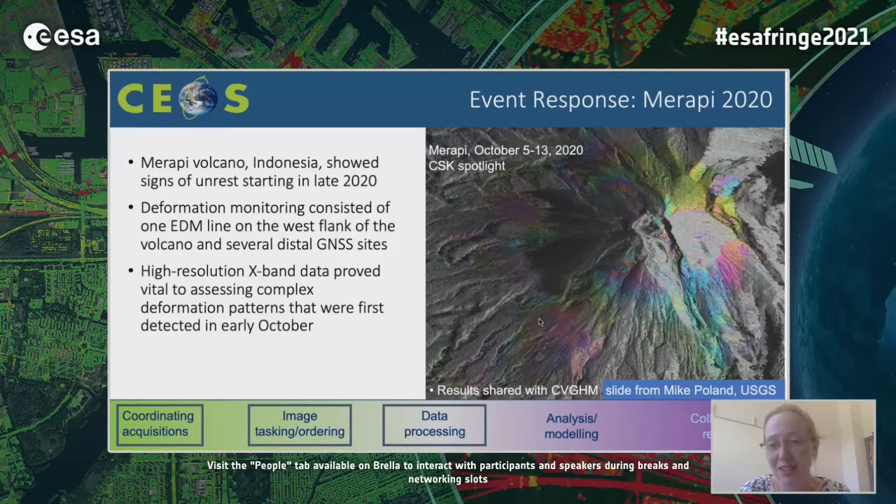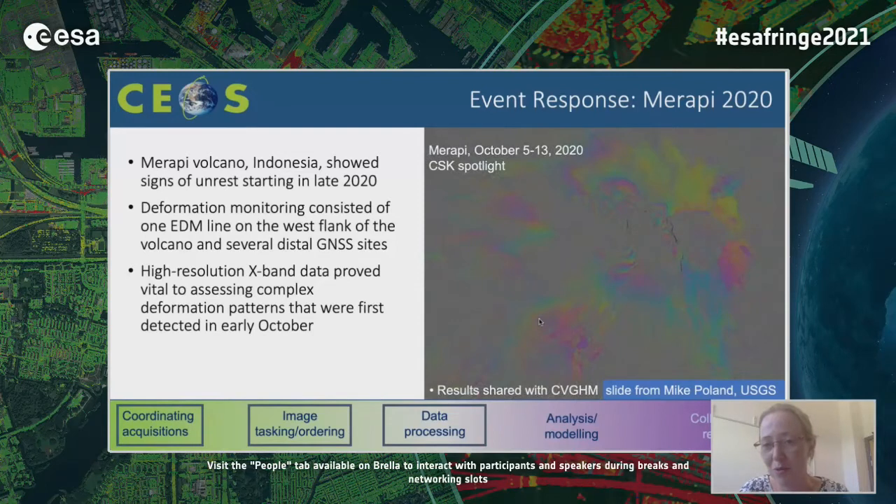High-resolution X-band data proved to be extremely useful in responding to this event, in assessing complex deformation patterns that were taking place very close to the volcano's summit. If I remove the amplitude there, you can see the complexity of the displacements on the western flank of Merapi. These interferograms are from Mike Poland at the USGS.